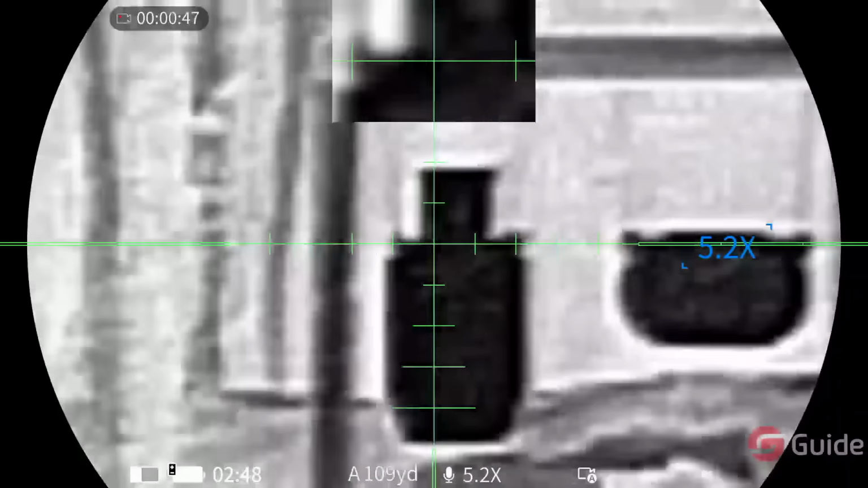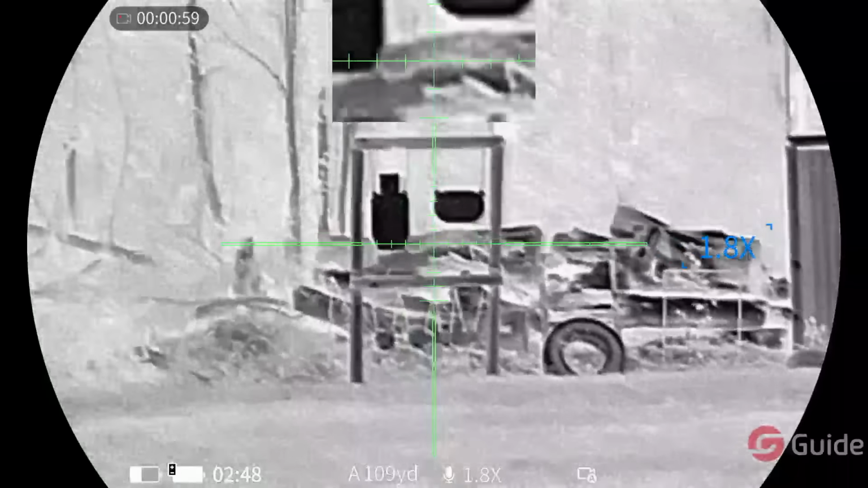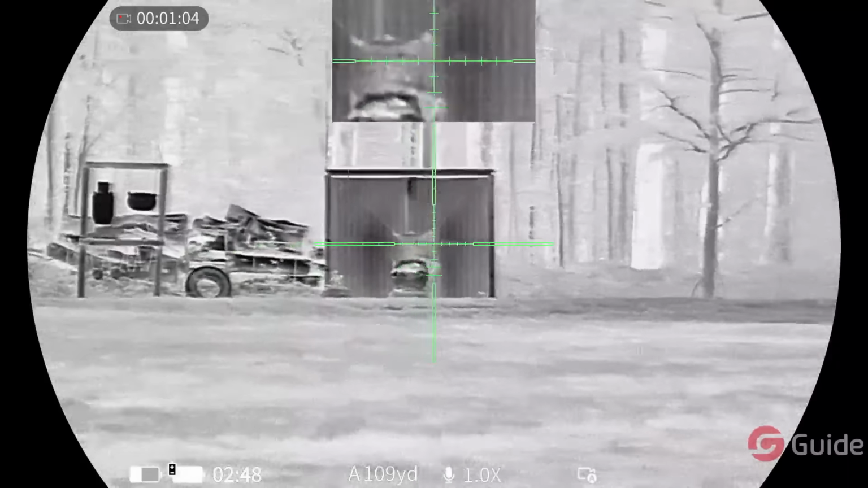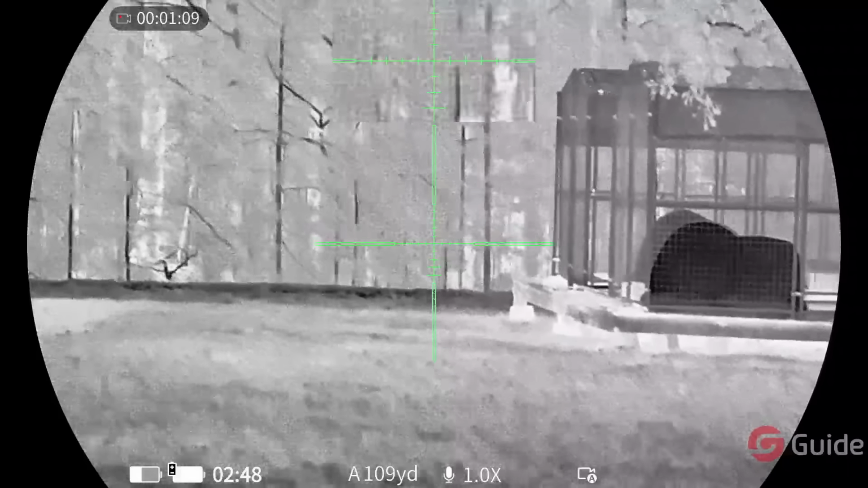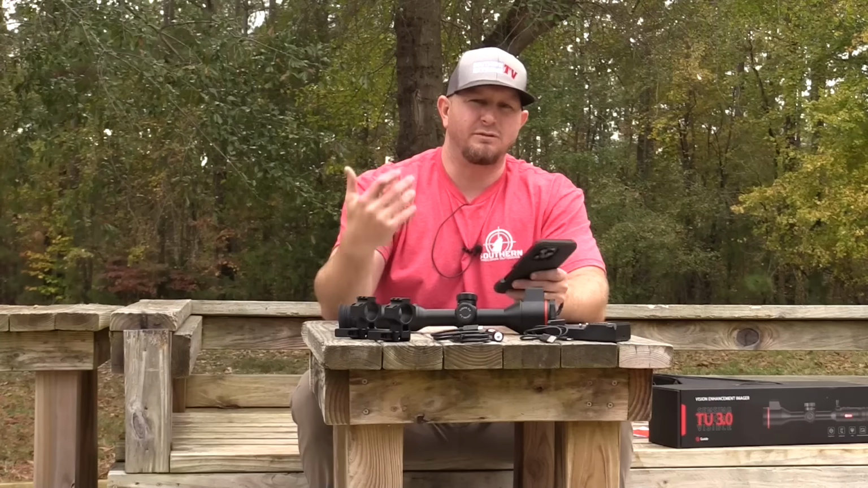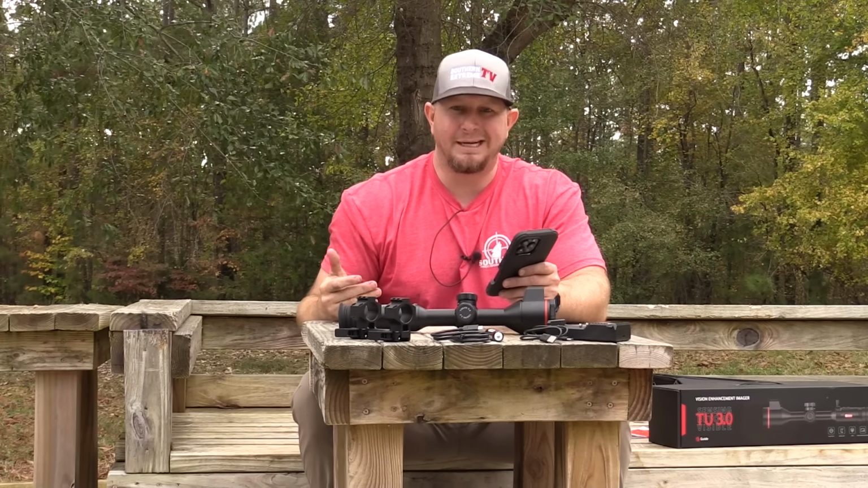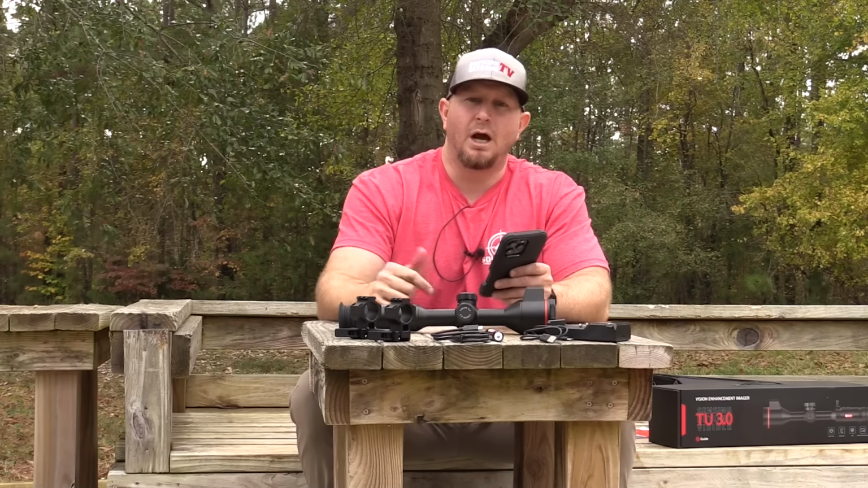Now, for me, that is a big deal because we do a lot of filming, and that's really nice to have that larger capacity. The issue with some of the other optics on the market is maybe you're only getting 64 gigabyte or maybe only 32 gigabyte, which is what I'm seeing a lot of. If you're somebody who forgets to go in there and delete videos on a daily or nightly basis, those video files can add up, especially if you punch record and let that thing run for 10-15 minutes before you finally shut it off. If you forget to delete that, that gigabyte space starts eating up really quickly.